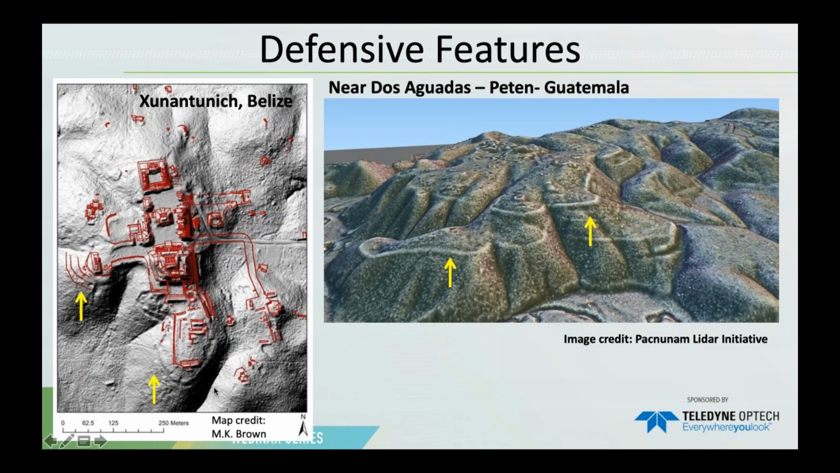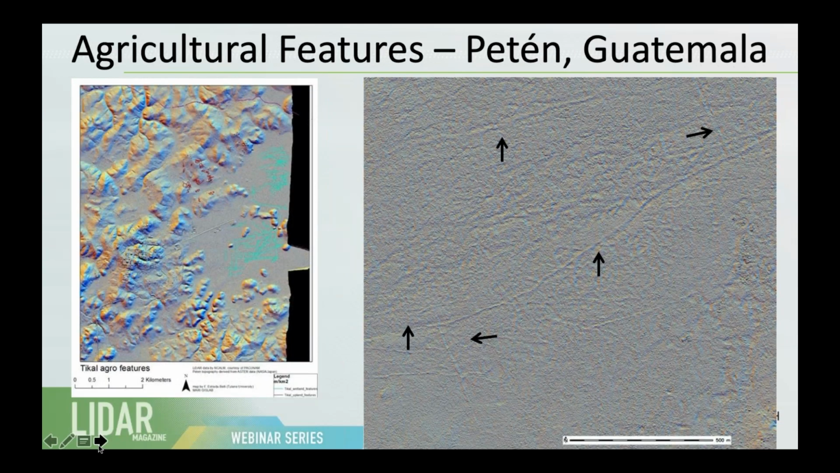Finally, important is the investment that went into protecting some of these sites. We have walls, just like you would imagine, like a medieval castle up on the top of the hill with fortifications all along the hill. So these are examples. One is in Guatemala and one in Belize, and you can see the amount of effort that went into developing these defensive features.